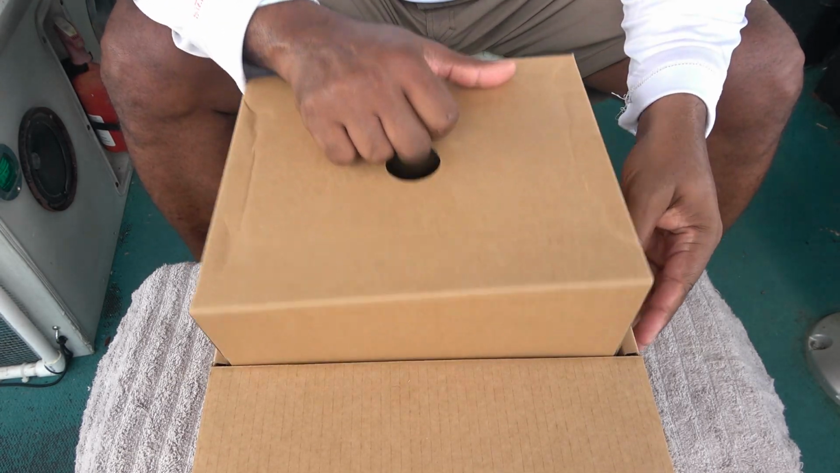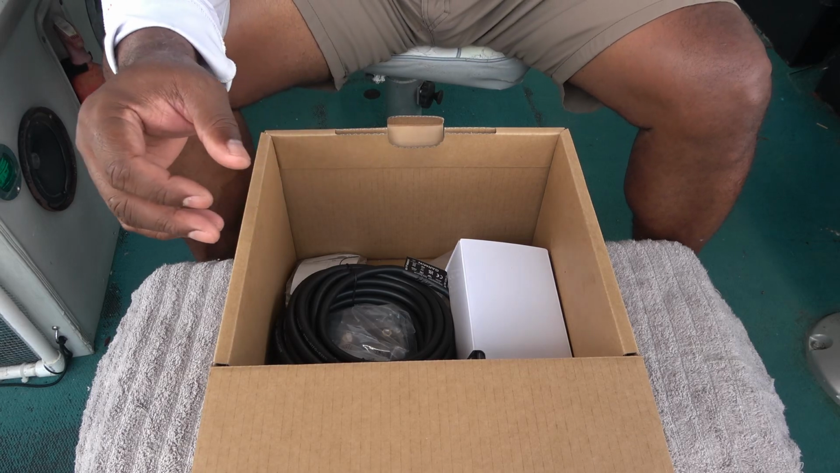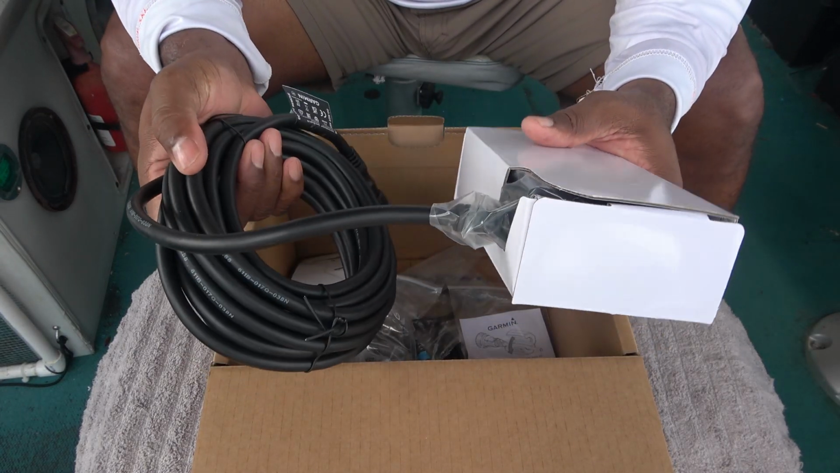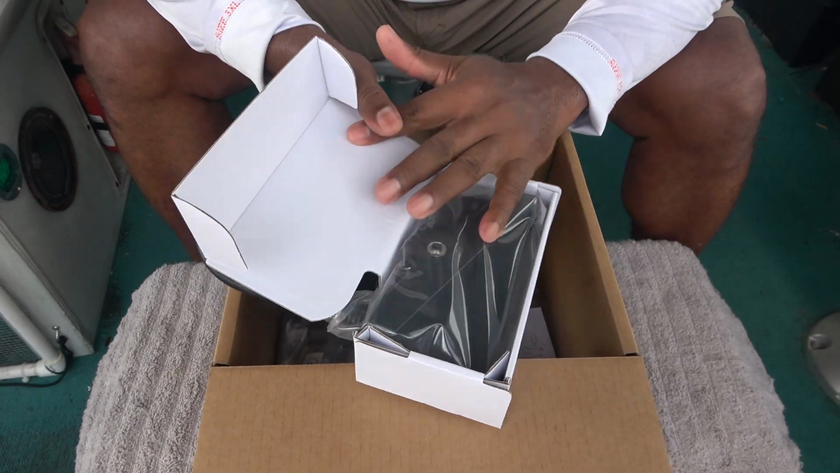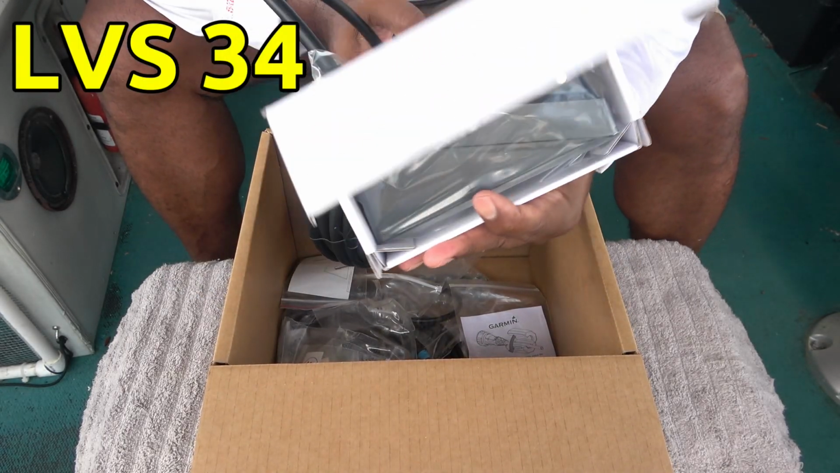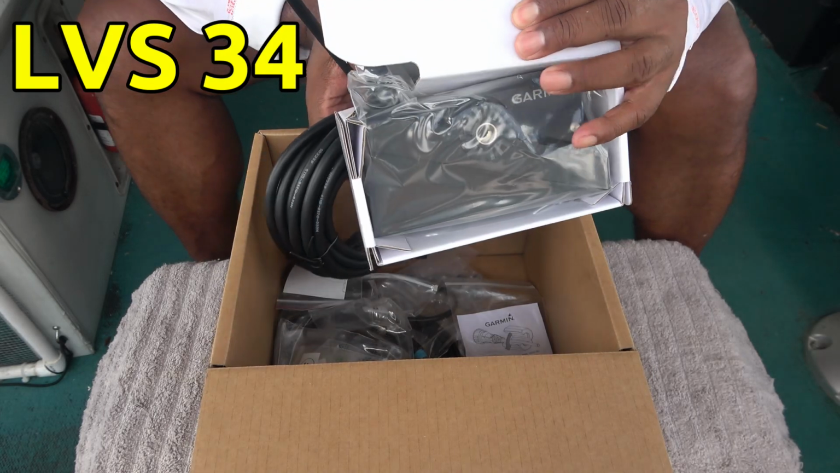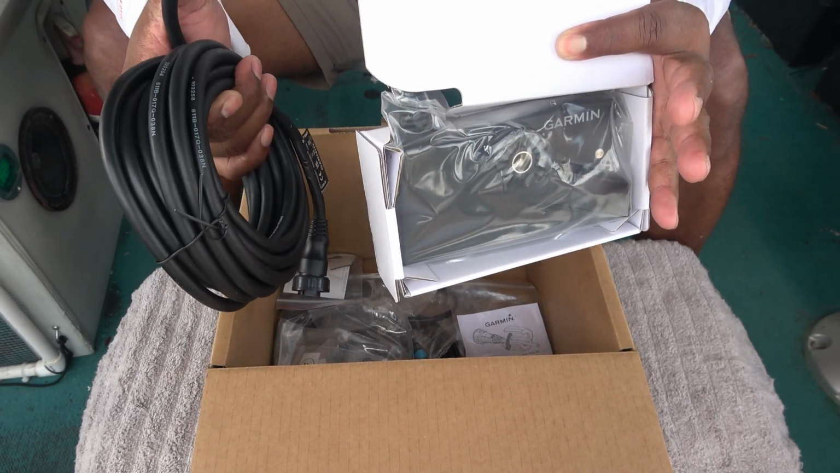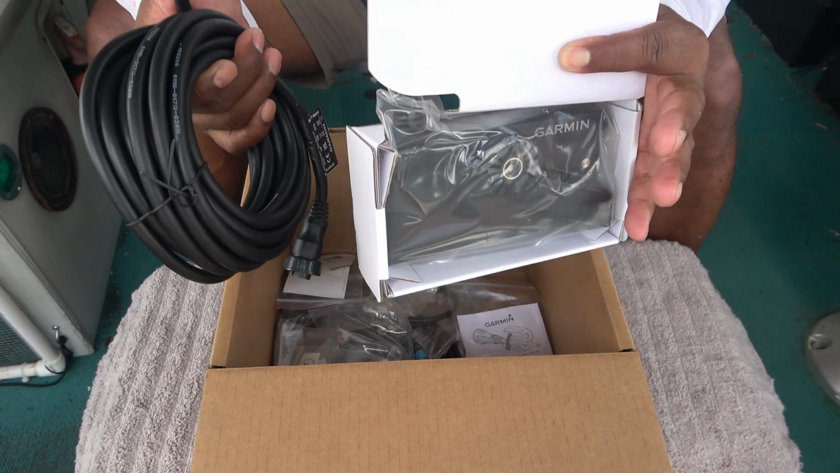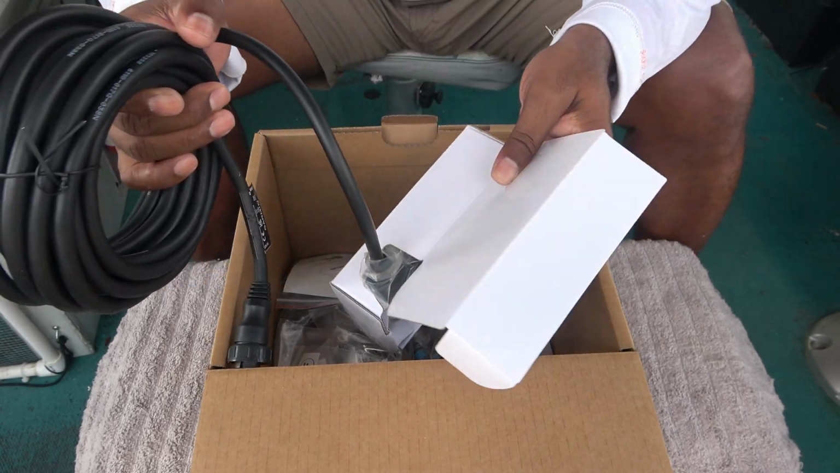So once we go down a little deeper into the box, what we have in here, this, my friends, is the Garmin LVS34. You'll get a closer look at this pretty soon once I get it installed. It shouldn't take me any more than 30 to 45 minutes to get all of this rigged up.